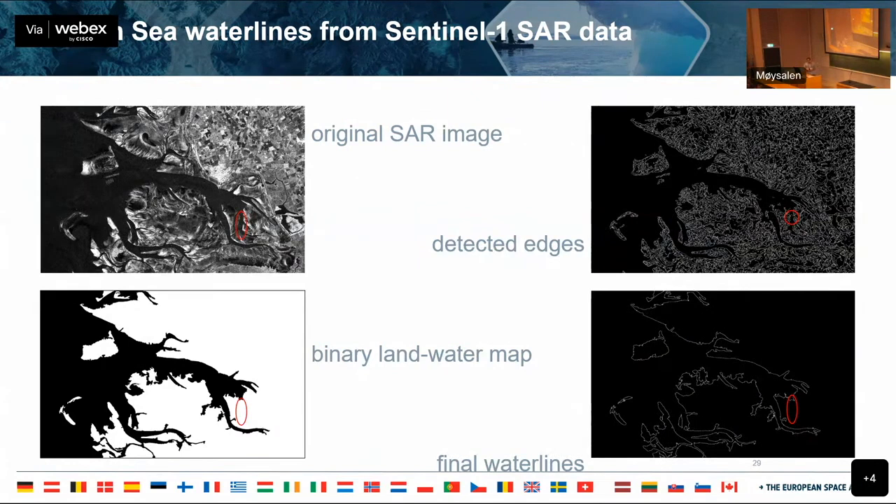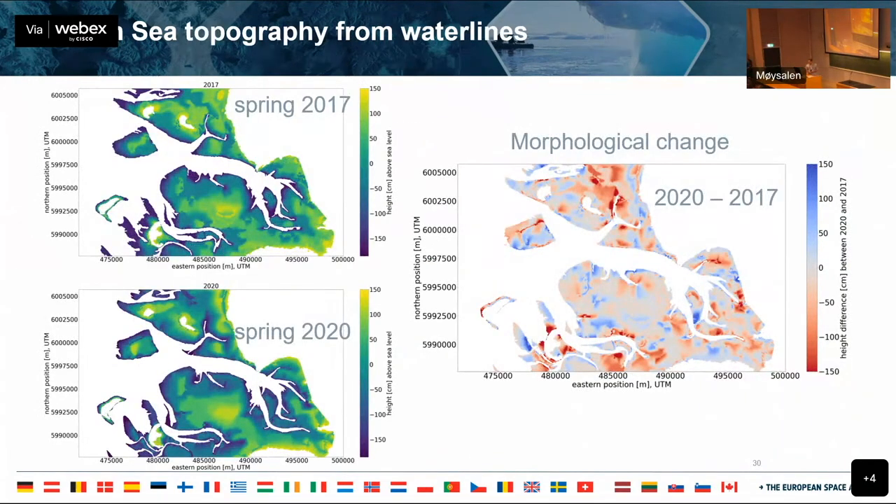So this is the original SAR image and then a binary. So we'll go over to the next one. This is detection of edges. And then you can make these binary maps. And then what's really fascinating in application is that you can look at differences between, this is here spring 2017 and then spring 2020, and then the difference.